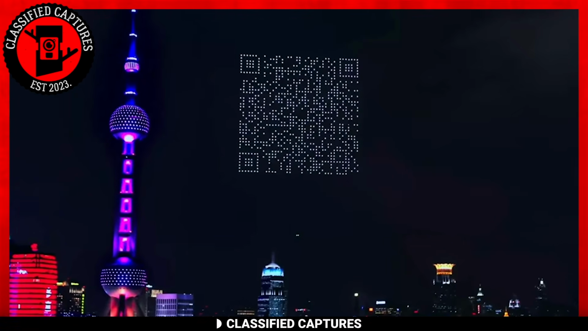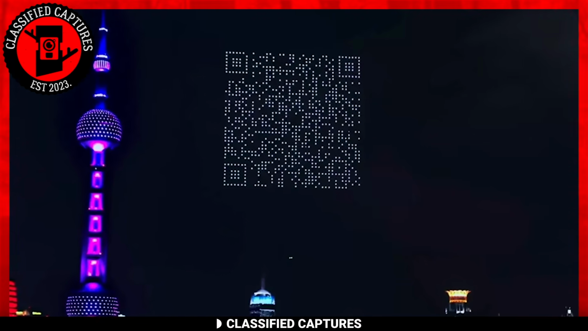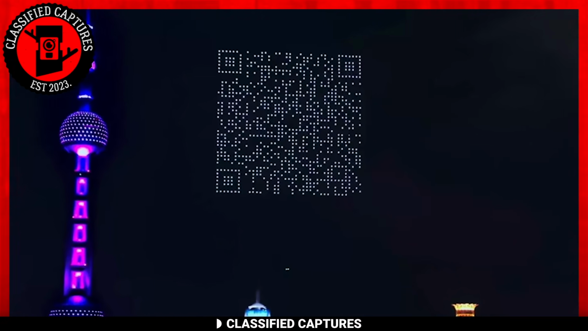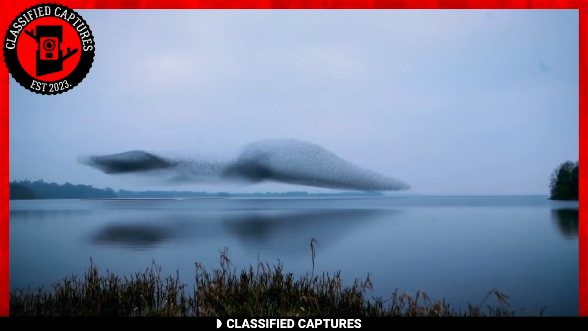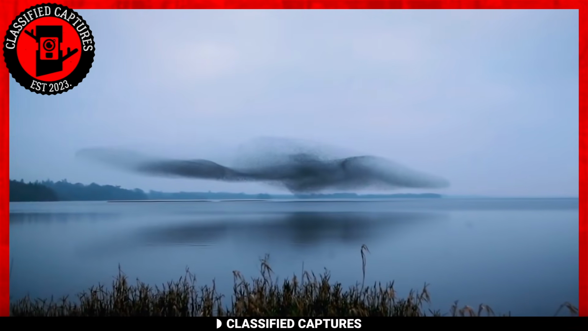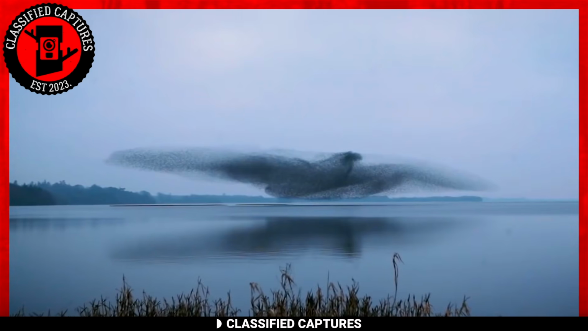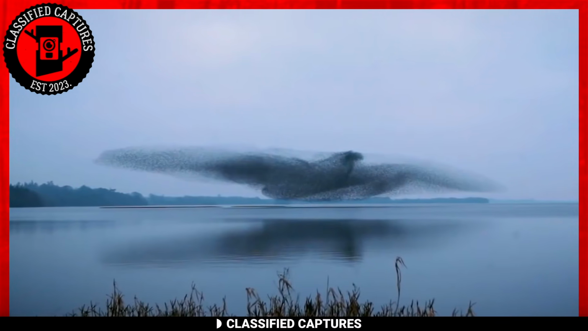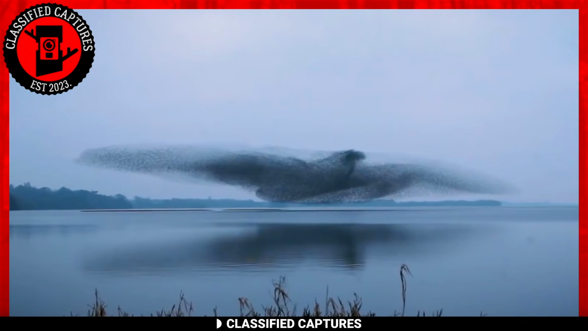Did you know that there was drone technology that allowed the operators to form images and QR codes in the sky? What if I told you that nature did this first? Confused? Watch this footage. In the footage, we see a group of starlings, or if you want to get technical, a murmuration shape-shifting into various forms.